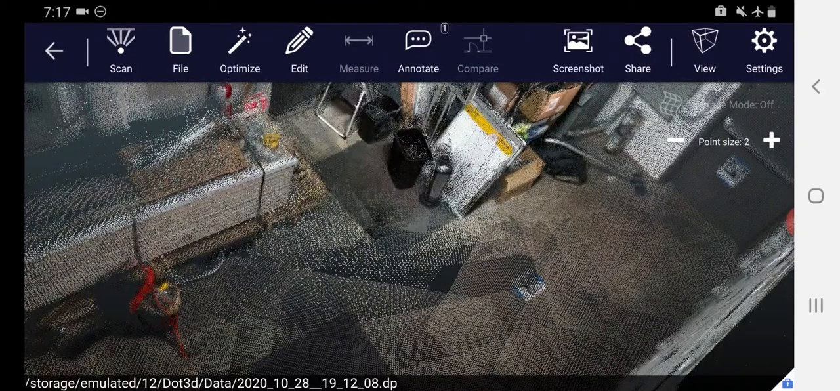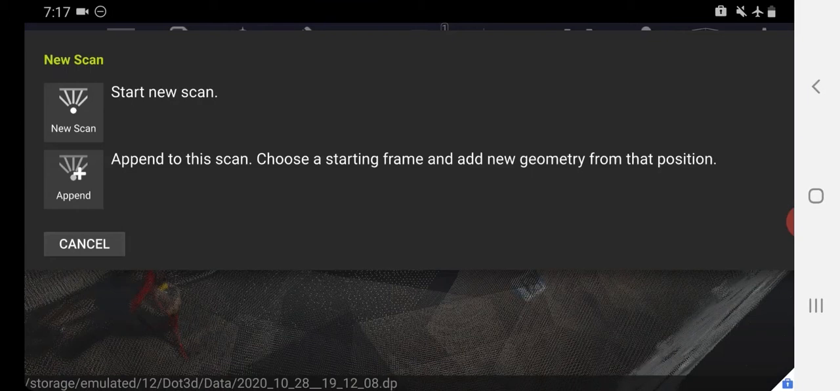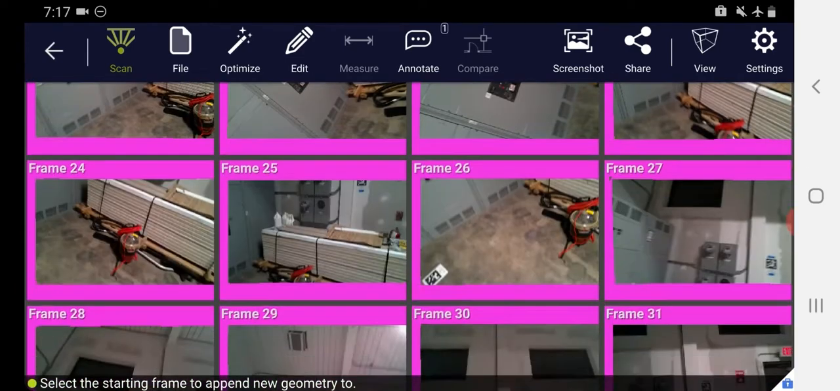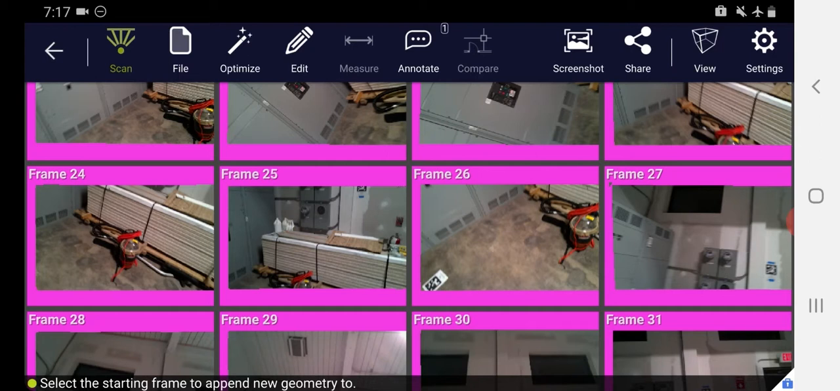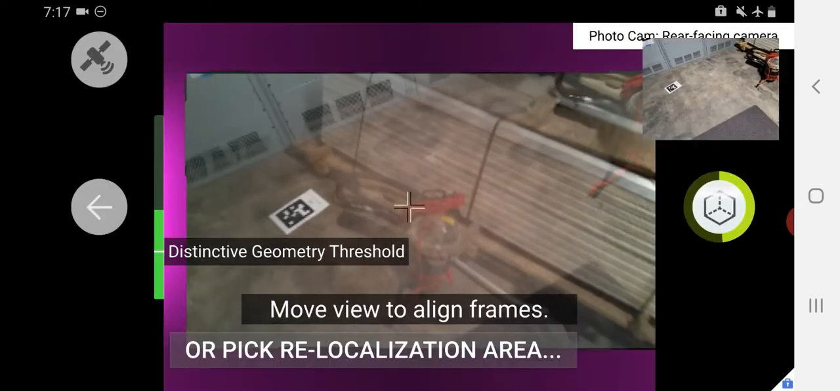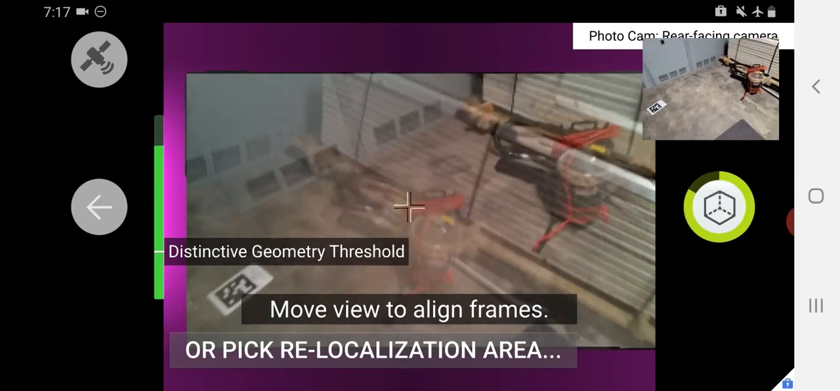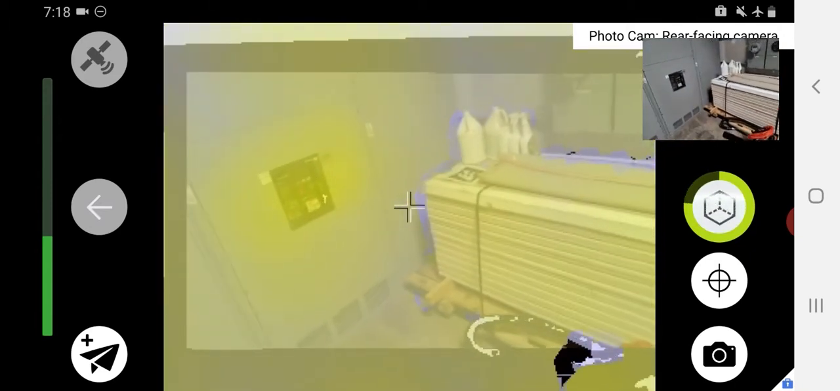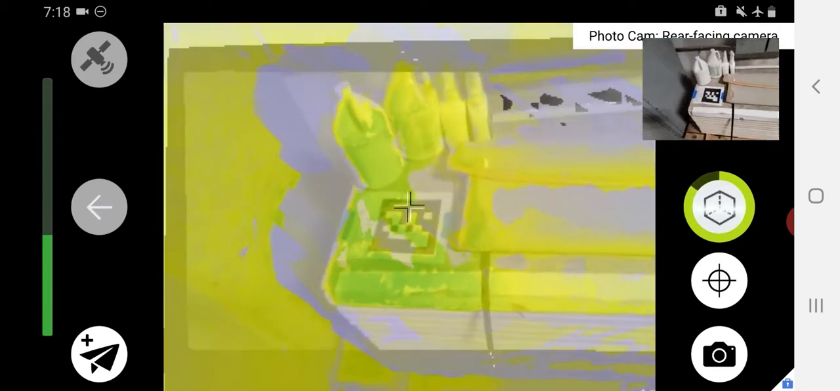So to do that, before I optimize, I go back to my Scan tab and select Append. And this gives you a collection of frames to choose from to then relocalize and add back into your data set before optimizing. So you want to select a frame that's relatively near the area that you want to add and looks like it has some recognizable geometry that you can easily reposition yourself in. So I'll select frame 24 in this case and allow the sensor to reconnect to my camera automatically. And now it gives me this translucent overlay, which I want to line up with reality. So if I move that over to line it up, it'll automatically find itself, and I can go in and add some of that more detail that I missed the first time.